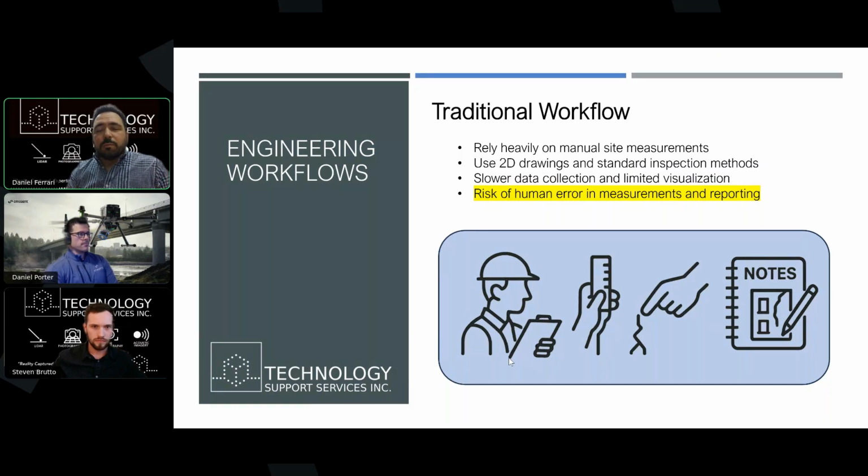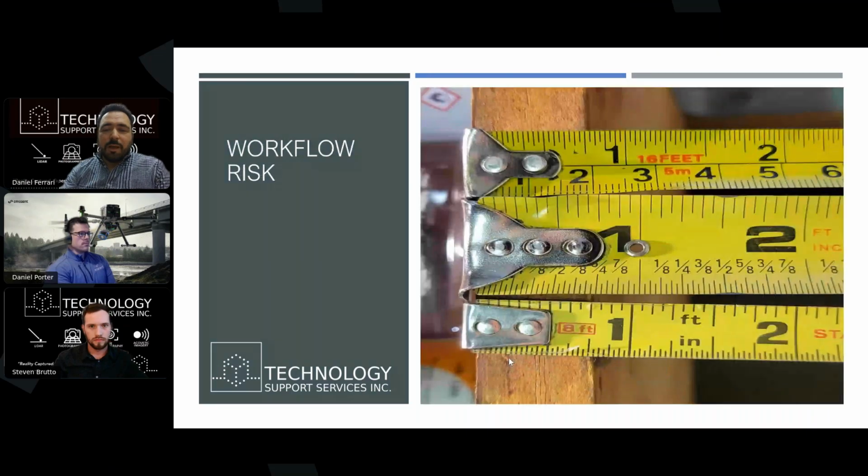The human error in measuring something incorrectly or not noticing something on site that is pivotal or fundamental to the solution that you're going to develop. And I like to throw this slide in here when we're talking about these things, because this is essentially what gives me anxiety.